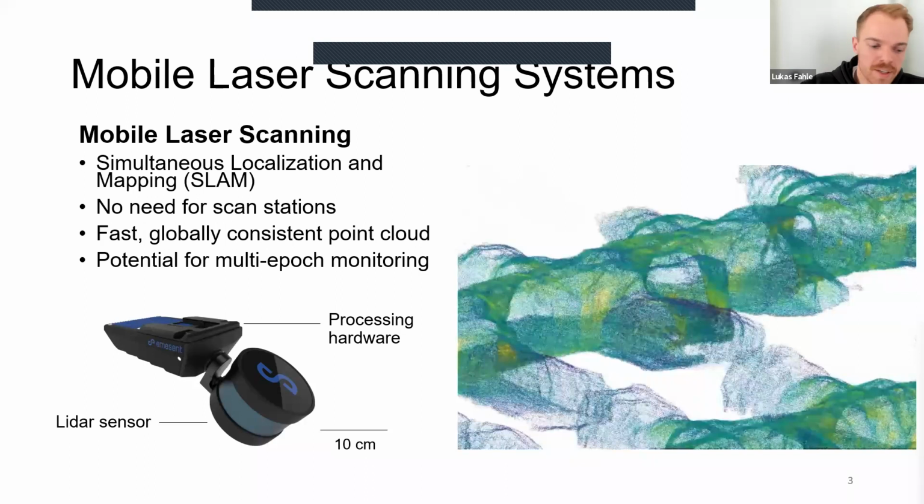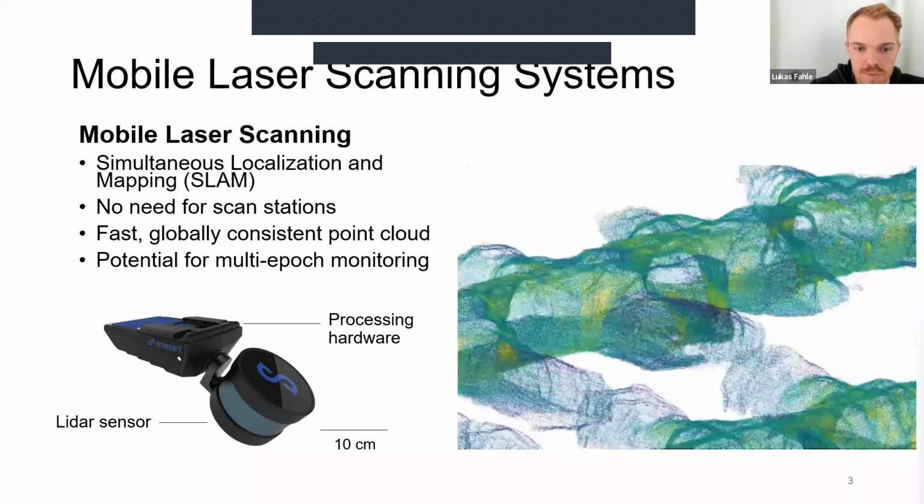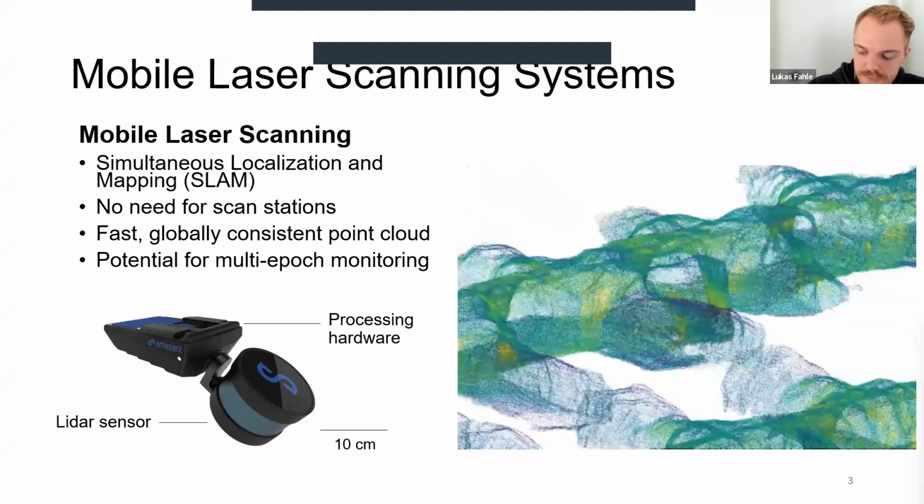So basically, you do that in a time series manner and collect multiple scans on different days. And then you can overlay those scans and basically observe geometric changes in the point clouds. And obviously, that is very interesting for geotechnical monitoring, for rock mass deformation monitoring, to detect convergence. We've also done some tests on rockfall detection. So a lot of applications in that space.